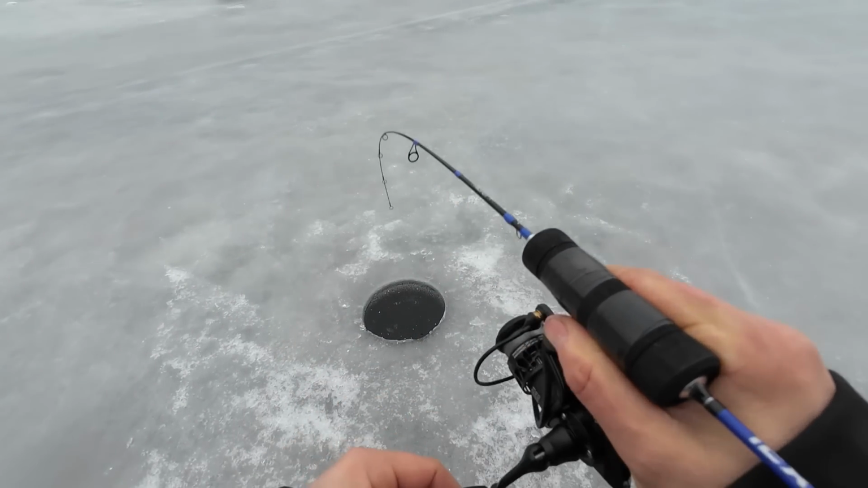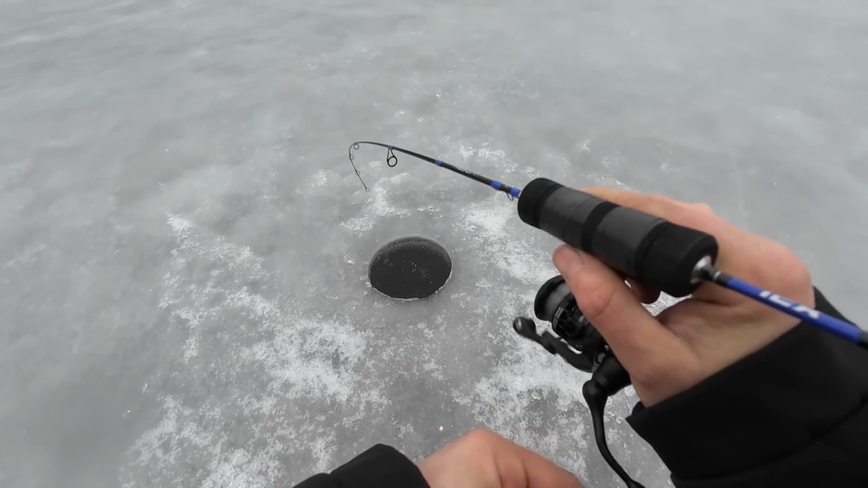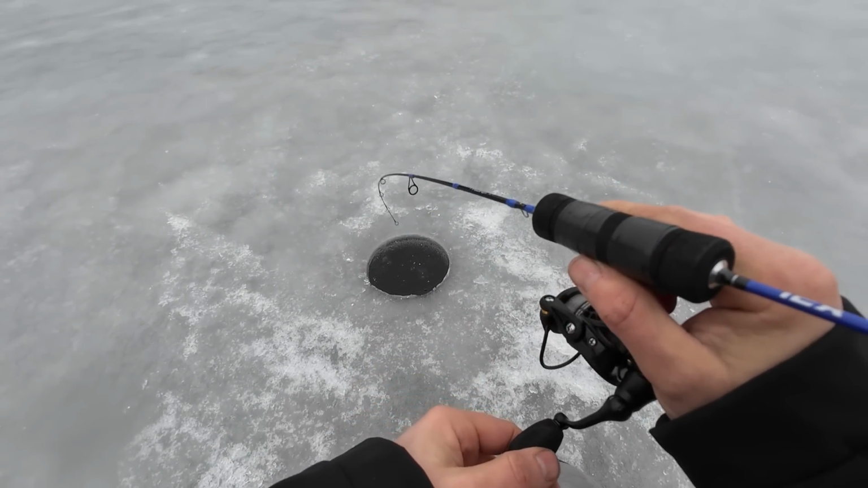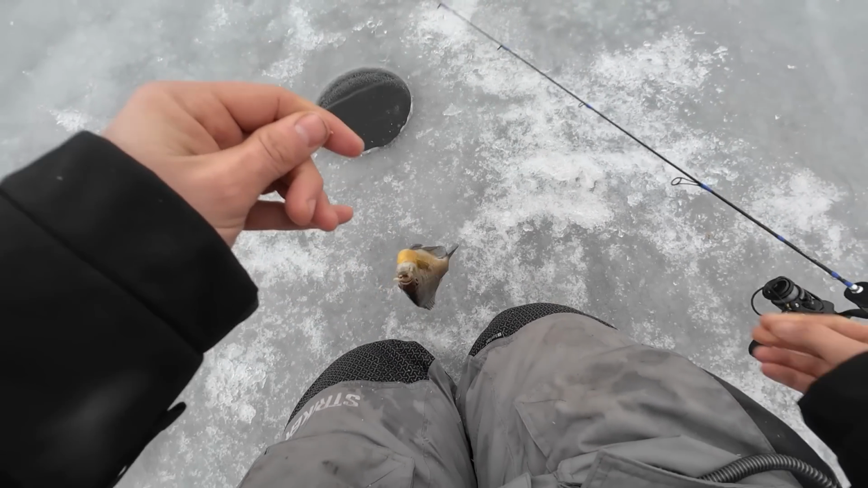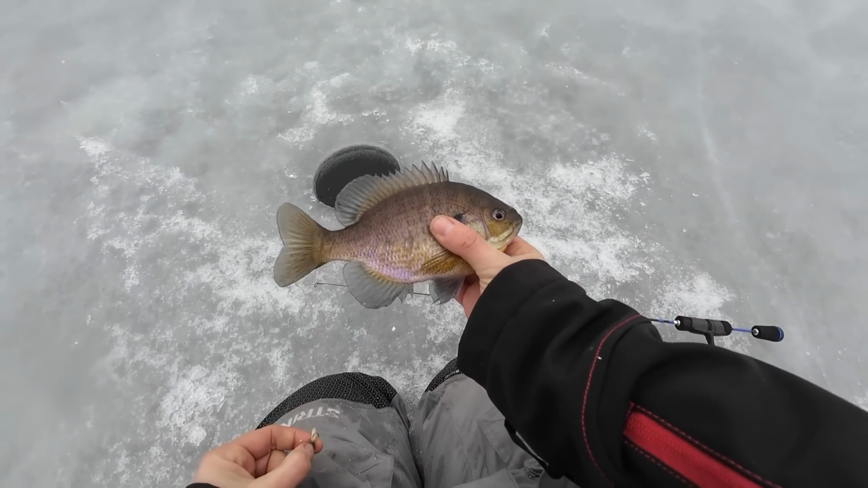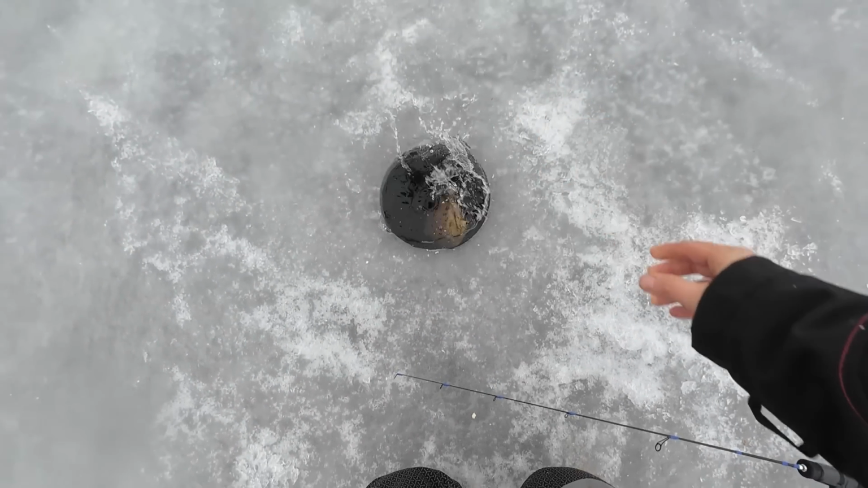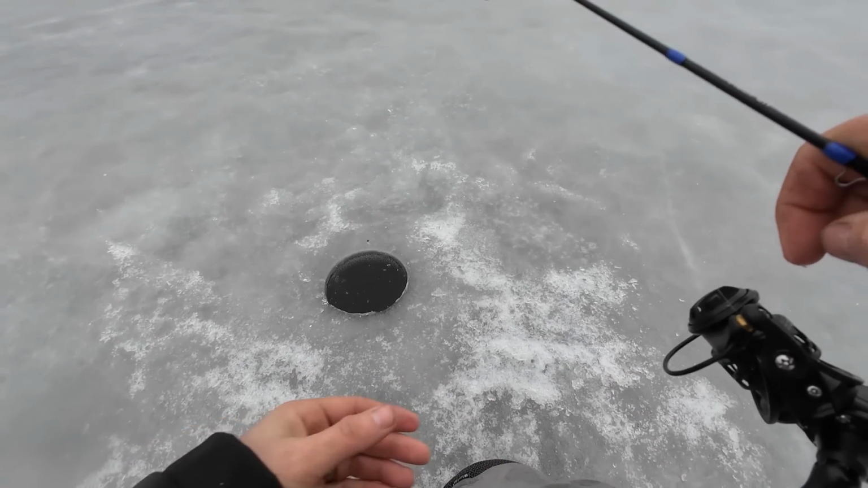Oh my gosh. You're kidding me. This is a giant. This is the biggest bluegill yet. Oh, okay. I just can't. The caliber of these things. If you guys are making tacos or sandwiches, tell you what, this would be the perfect fish to do it with.